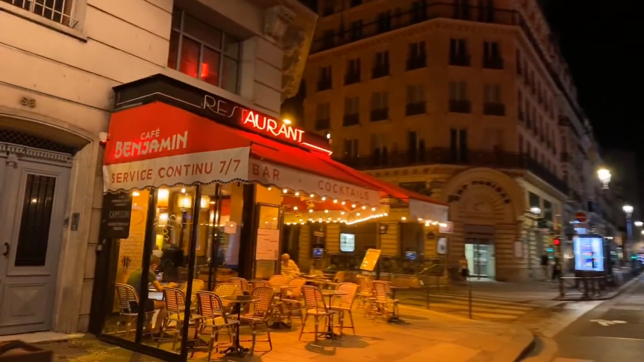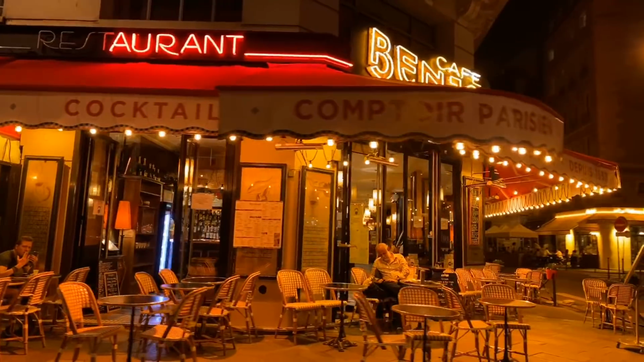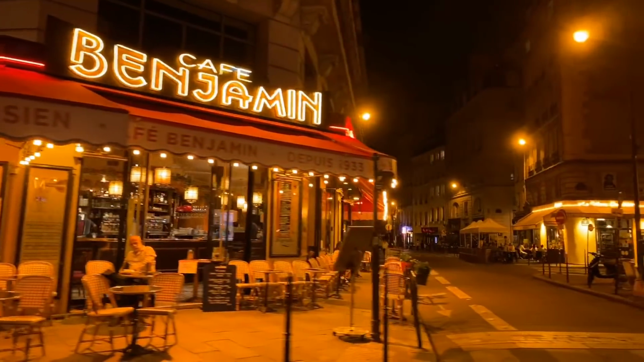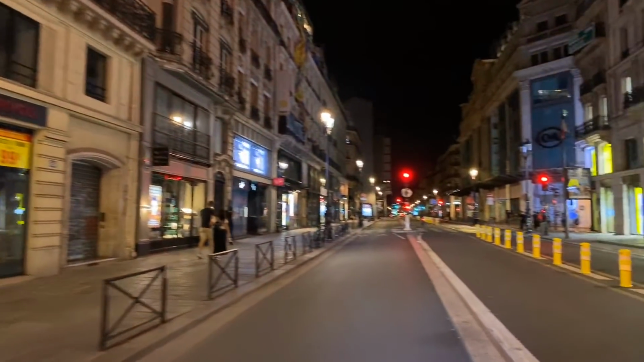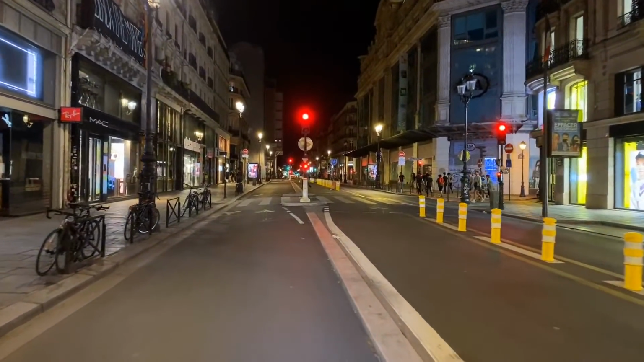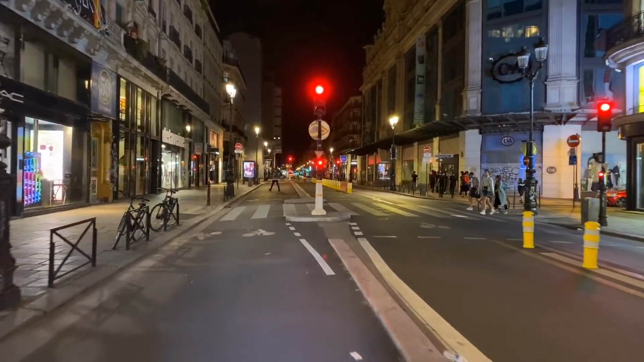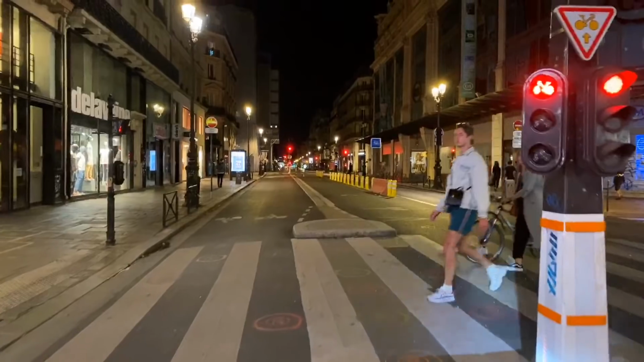A little cafe drive-by. So look where I am here. I'm going to show you the street on the Rue de Rivoli. You may have read about it. They went big on the pedestrian and bike lane vibe. So we got 2 bike lanes where I am, and then I got to stop for those folks.